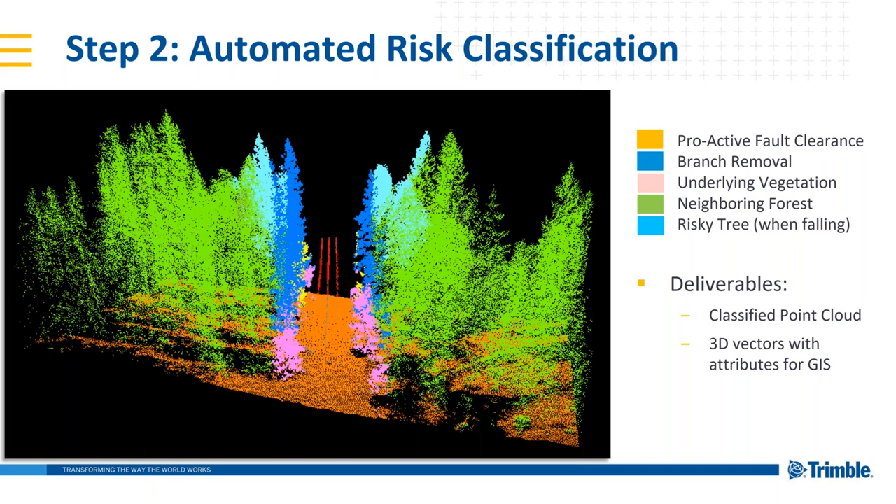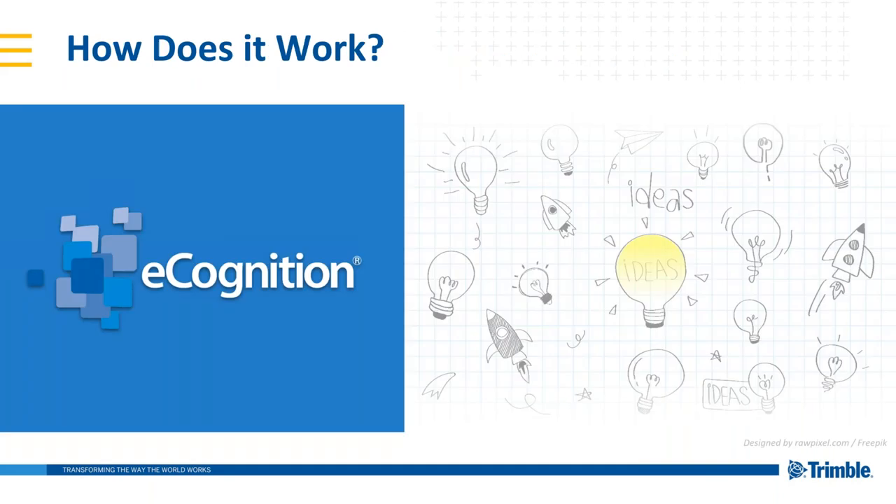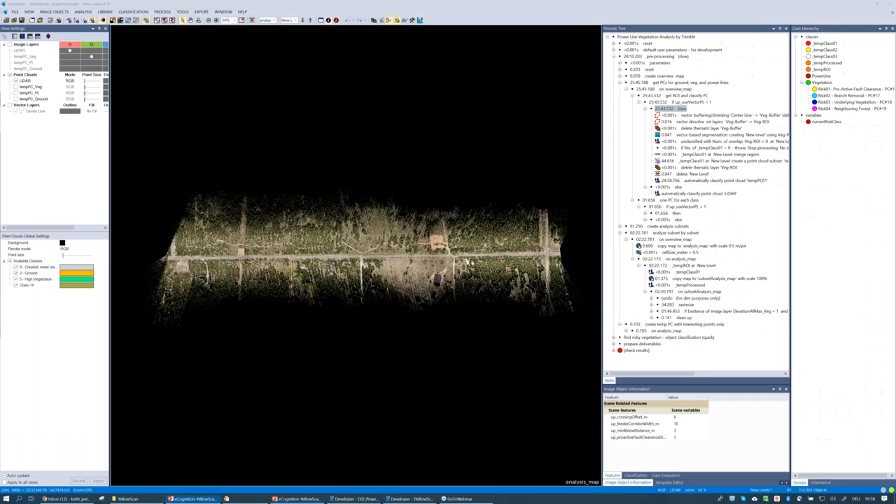So that being said, how does it all work? Let's jump right into eCognition now. I will get out of the PowerPoint, and you should see my eCognition screen.